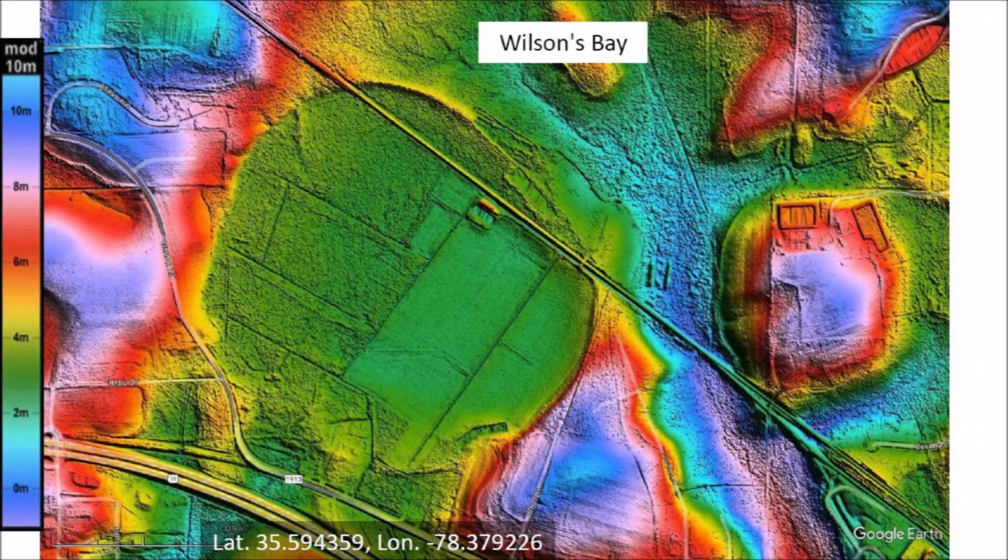Today, Wilson's Bay has some forested areas and farm fields, but there is no evidence of a lake. Many bays were drained during urbanization, so it is not possible to know for sure if this bay was originally a lake.